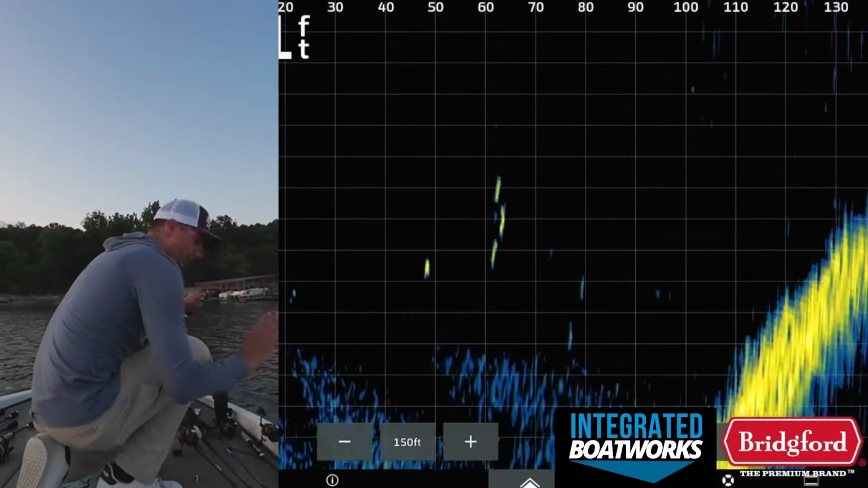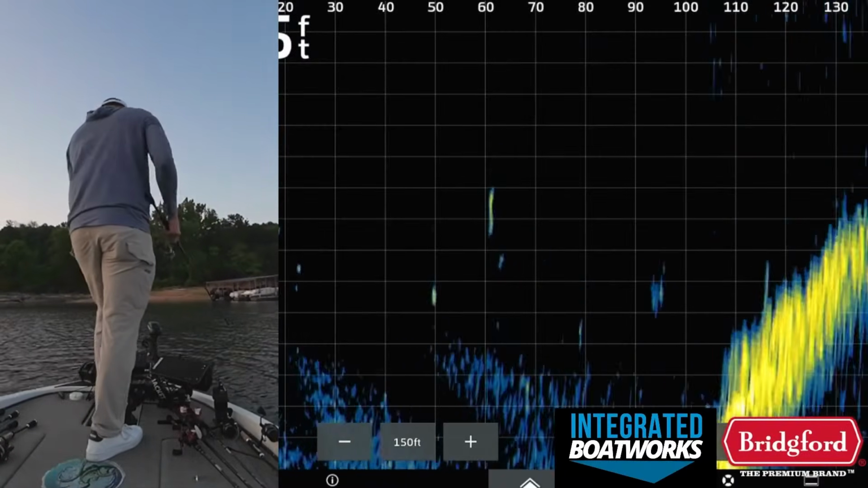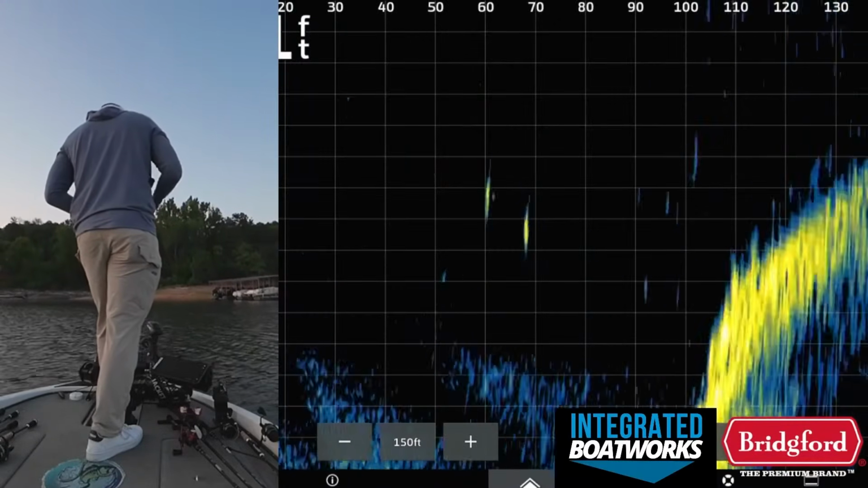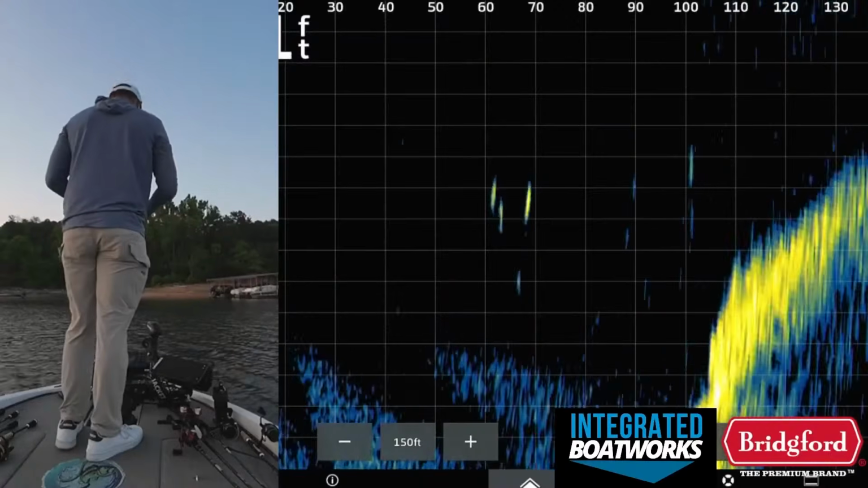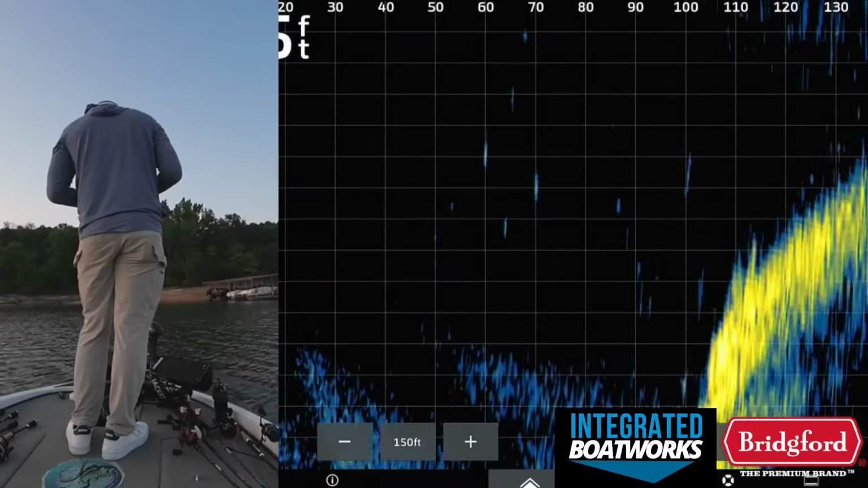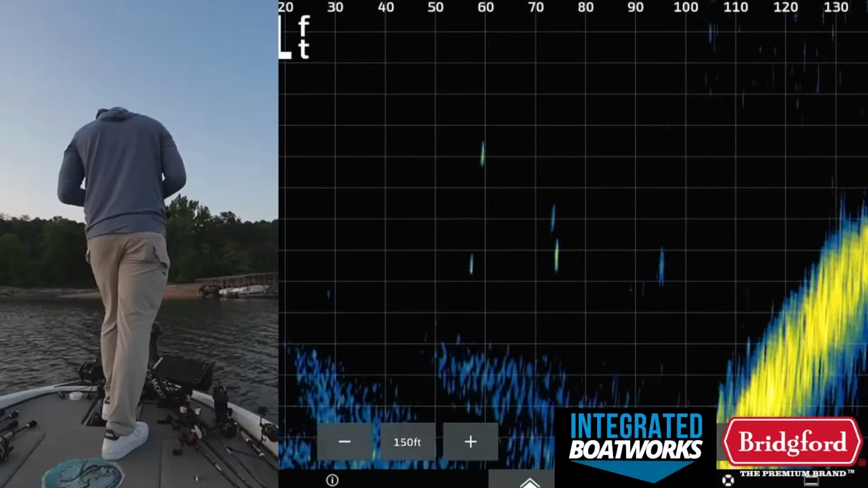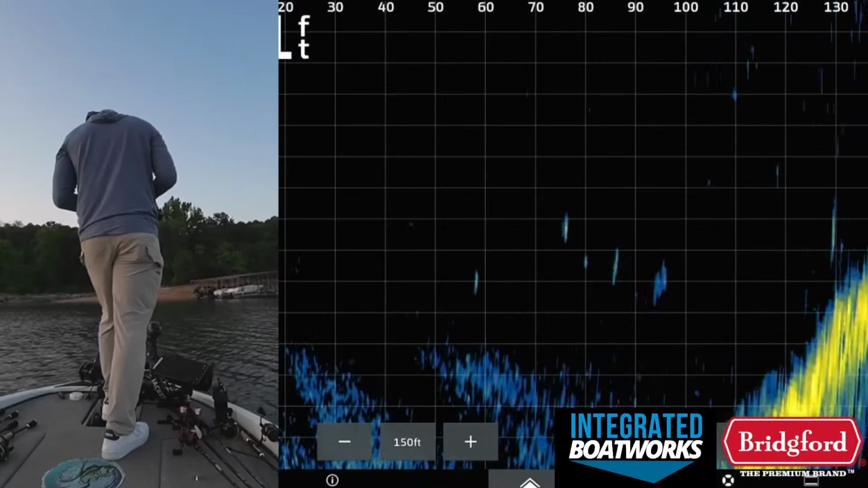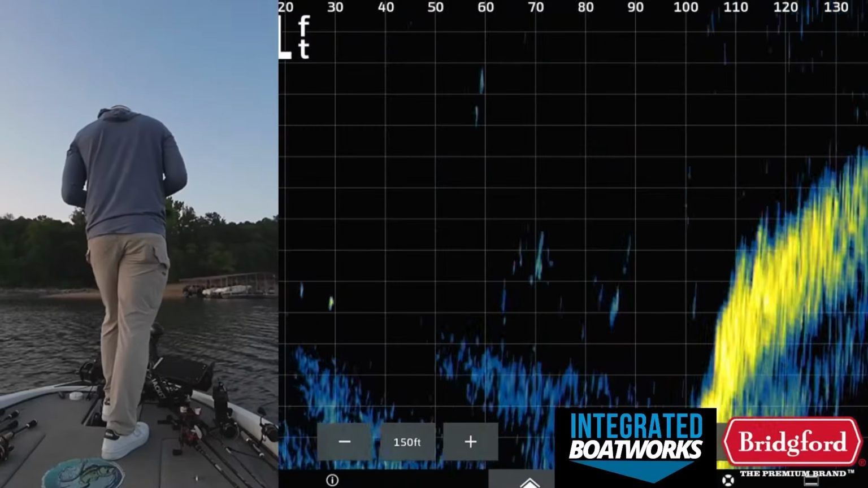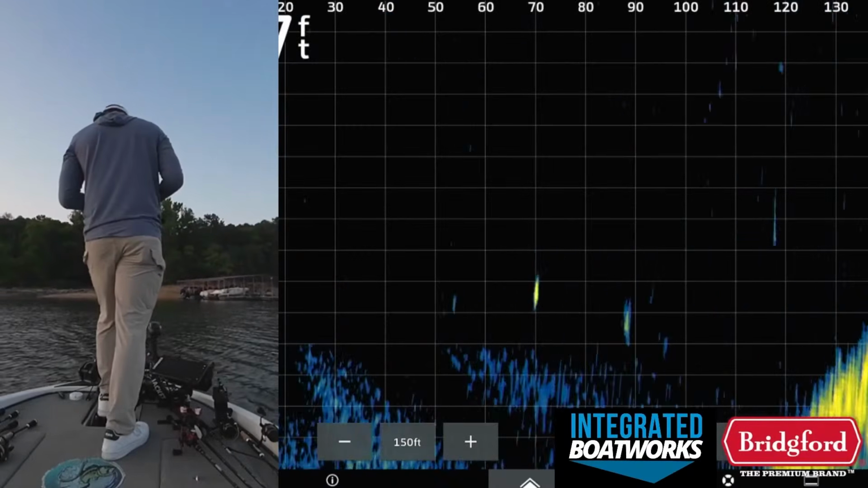I'm going to see if I can get those fish that are right in front of the boat, 60 feet out. But the fact that they didn't eat the tush when they're set up like that probably means either we're not dealing with quality fish or we're not dealing with bass. So one of the two. My bait's going down to those fish, and they're not really reacting to my bait in the slightest. So it means we need to move on.